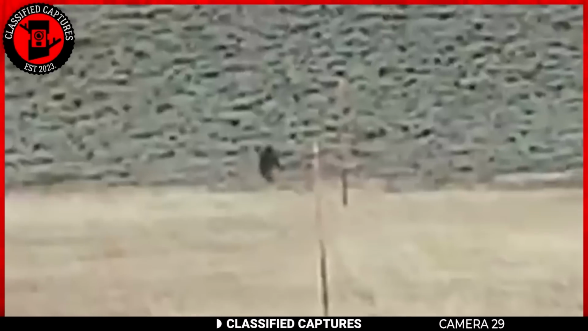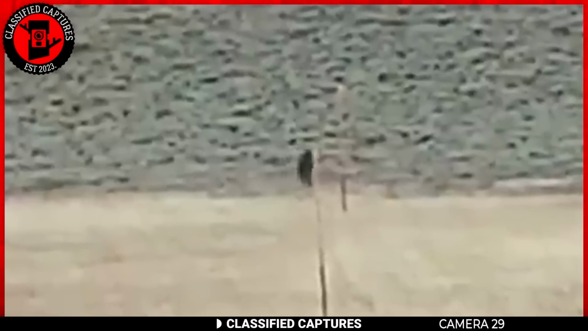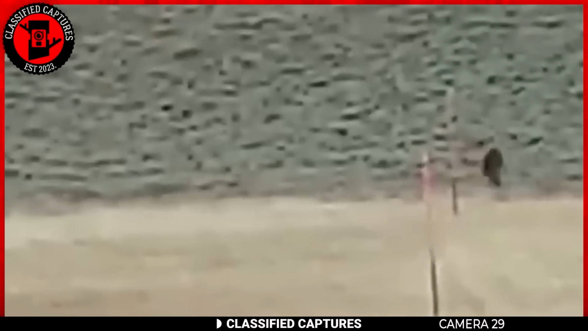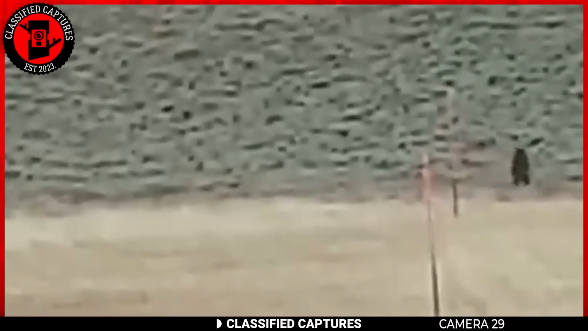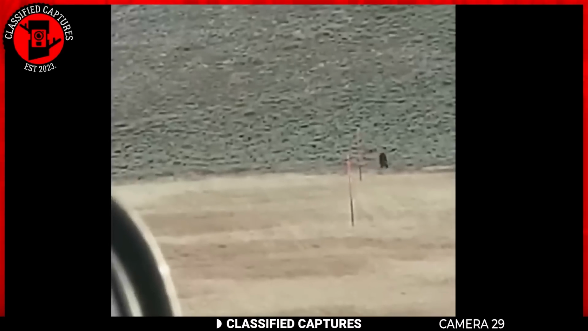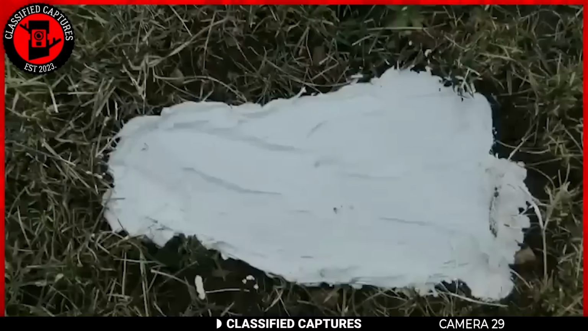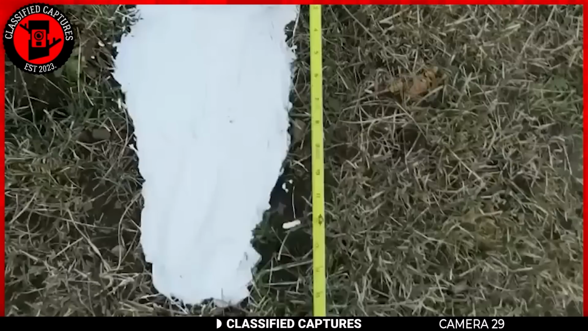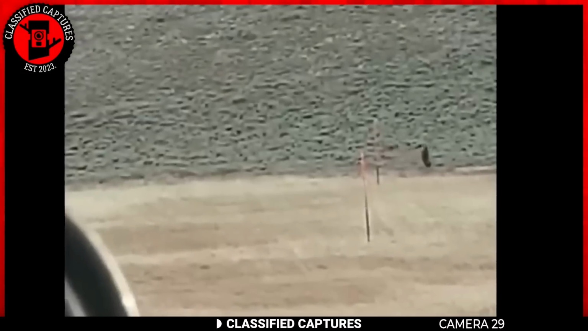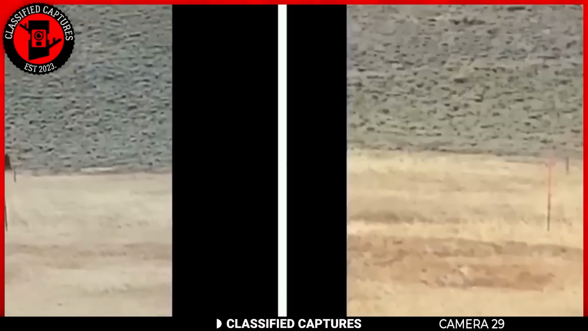The footage has stirred quite a bit of excitement among Bigfoot enthusiasts and researchers. The creature's massive build and the fluidity of its movements seem to surpass what one might expect from a person in a costume. Moreover, the environment of Logan Canyon with its dense forests and remote areas is often cited as ideal Bigfoot territory. It's quite fascinating to see how close we might be to uncovering the existence of these elusive creatures.